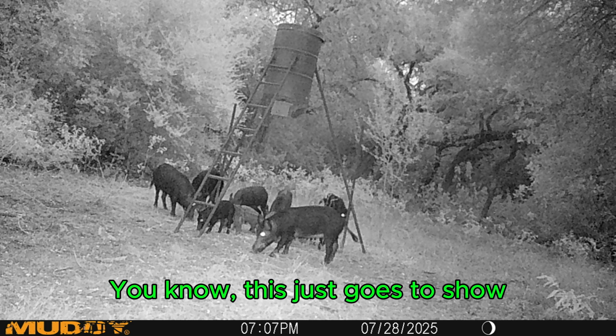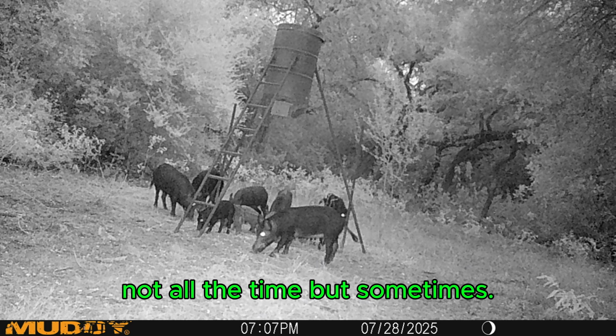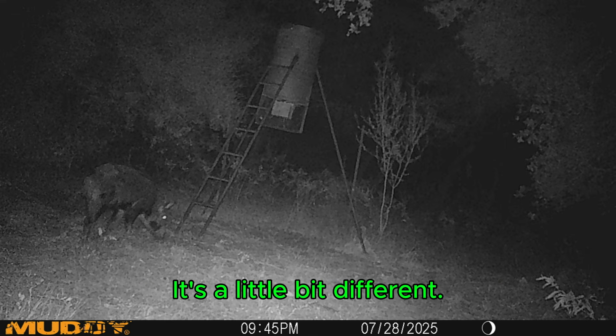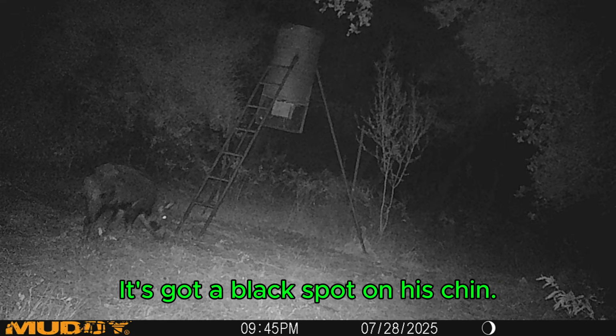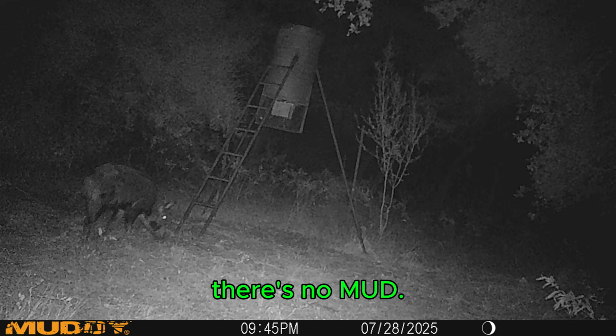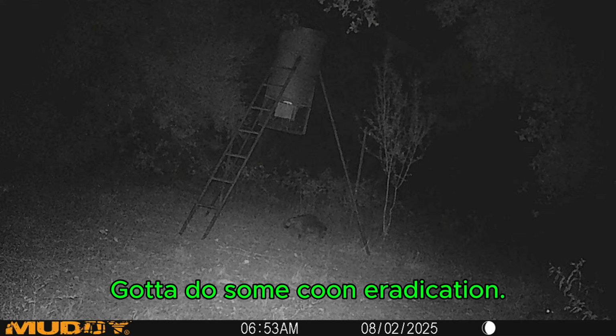This just goes to show that the pigs do come out before dark sometimes, not all the time, but sometimes. Here's another great big boar hog. It's a little bit different. He's got that black spot on his chin. It's not just mud because it's been so dry down here in South Texas all year that there's no mud. Then of course a local coon. Got to do some coon eradication.